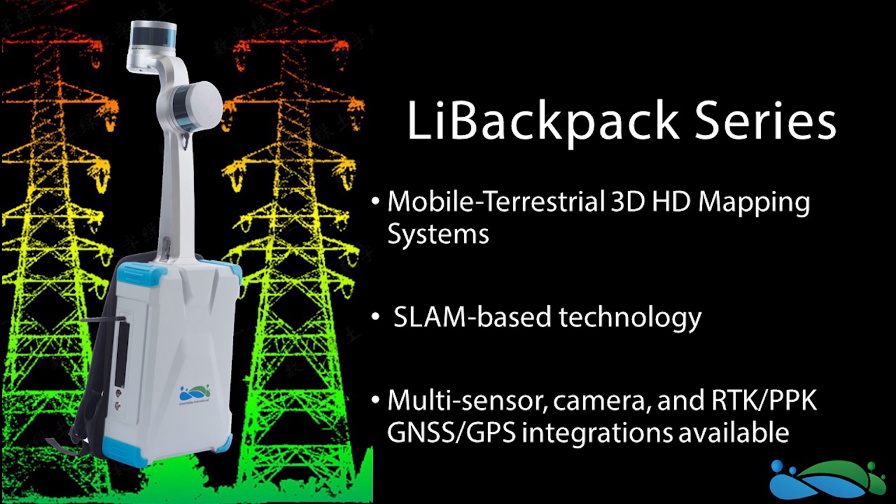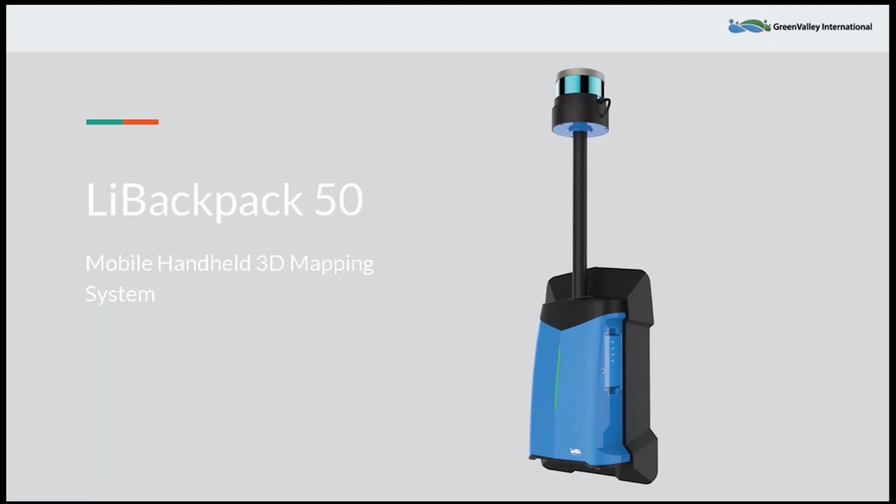And then lastly, what we have is sort of an RTK, PPK, GNSS, GPS module integration. What we just symbolize as being G, for probably GNSS. Just so everybody knows, GPS is a type of GNSS. We have the ability in all of our satellites and receivers to detect more than just GPS constellations. We can also detect things like Galileo and other ones that are available in the world right now for local positioning information. So this is our kind of LiBackpack 50.